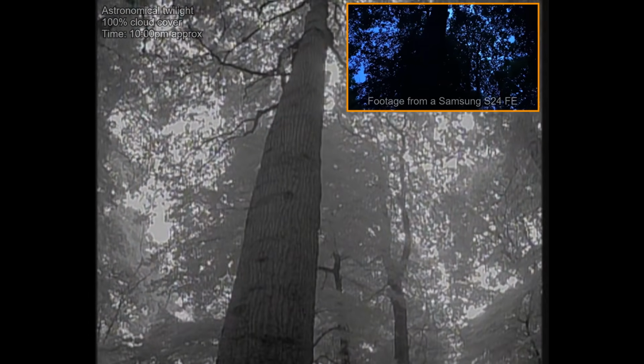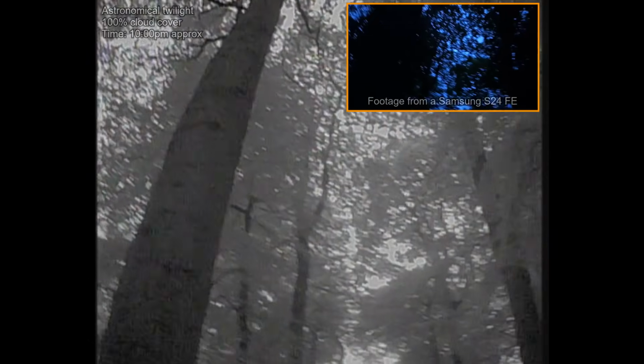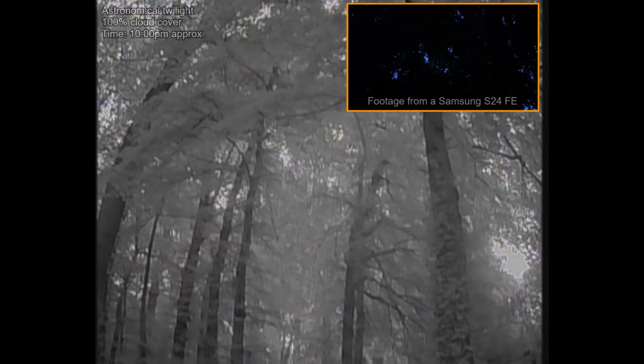Now, to the eye, it looked very, very dark there. I couldn't see where I was going at all without the aid of a torch.